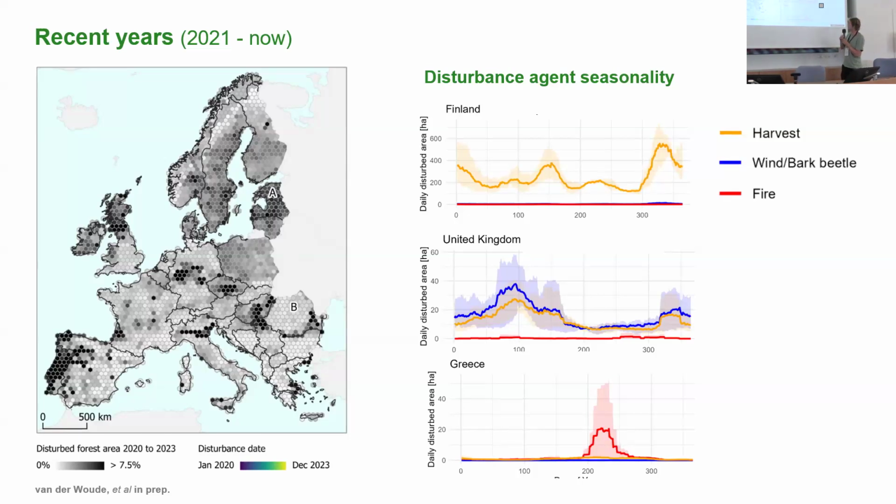What we see here is, for example, in Finland, very typical in the north of Finland, winter logging activities when the soil is frozen, and a little bit in spring. In the United Kingdom, we see a lot of spring logging. We also see wind and bark beetle: there are some wind events, but for bark beetle what we often see is salvage logging as a result of bark beetle, and the fire increase.